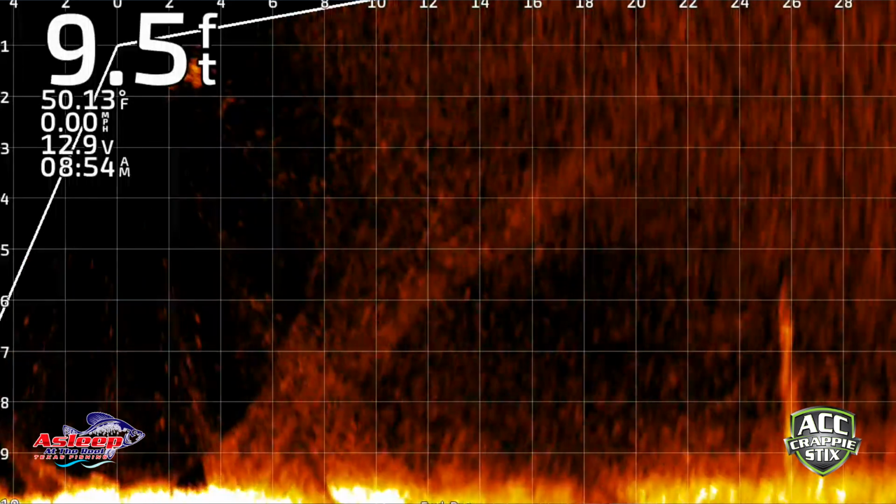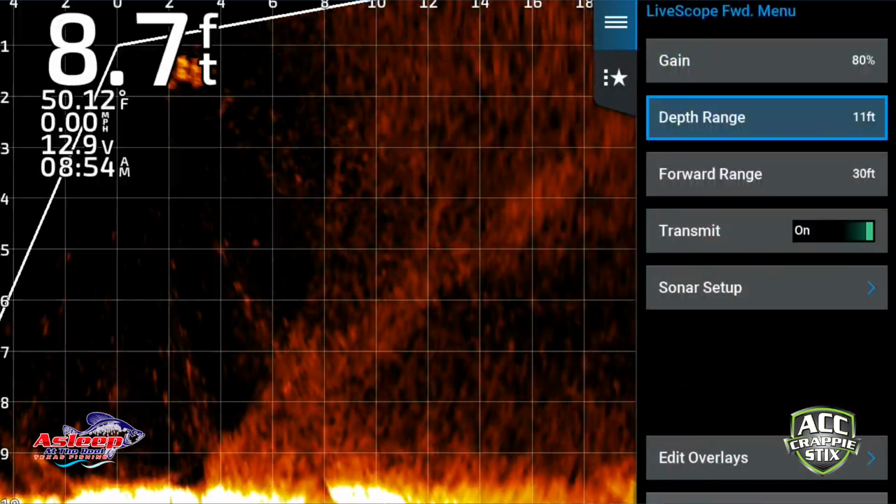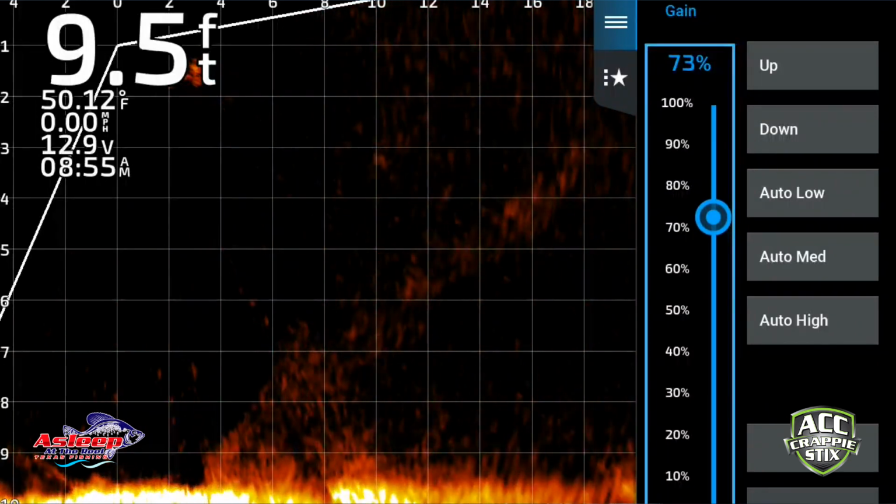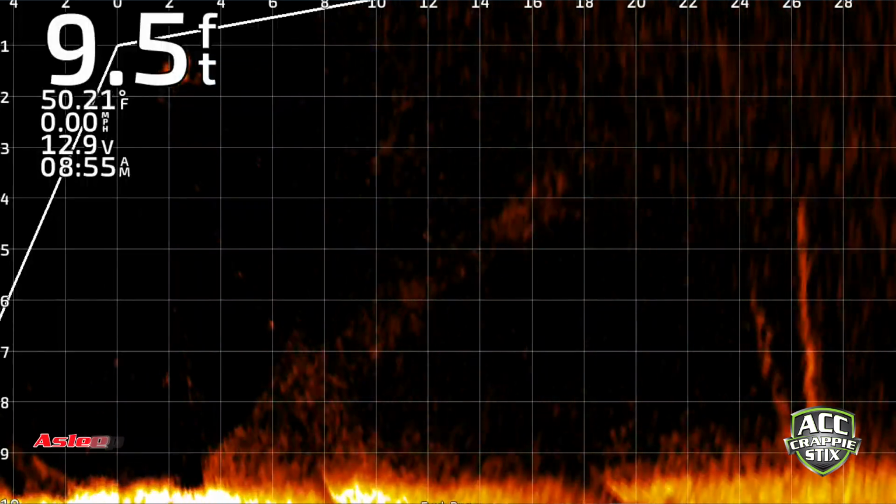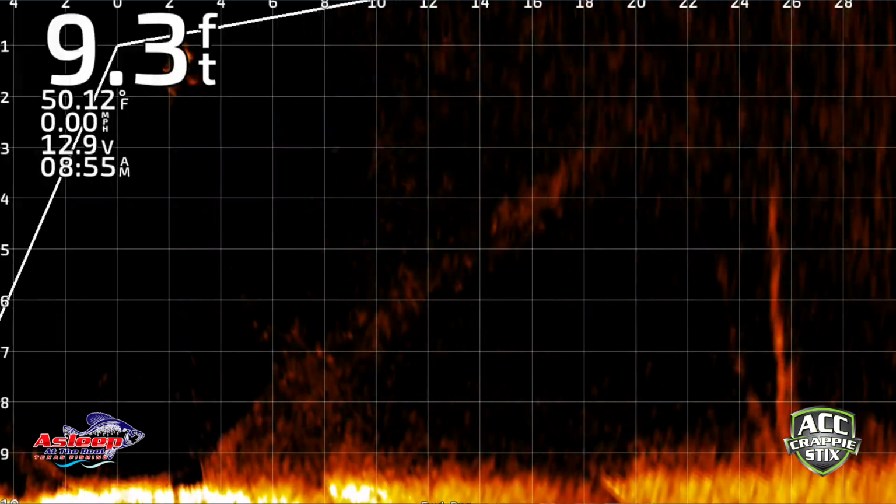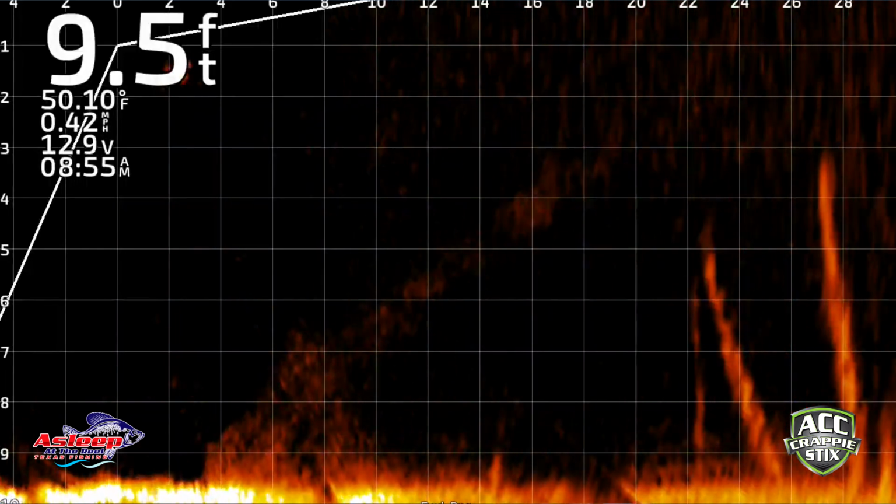All right, select. I think that's about it, guys. So let's see what I can do about clearing this up a tad bit. Pull my gain down a little bit here. See where we're at. Those trees have moved. Let me try to get back on them. Well, trees hadn't moved. I've moved because I just turned my unit on and the spot lock's not there. Okay, so I'm at 30 foot.